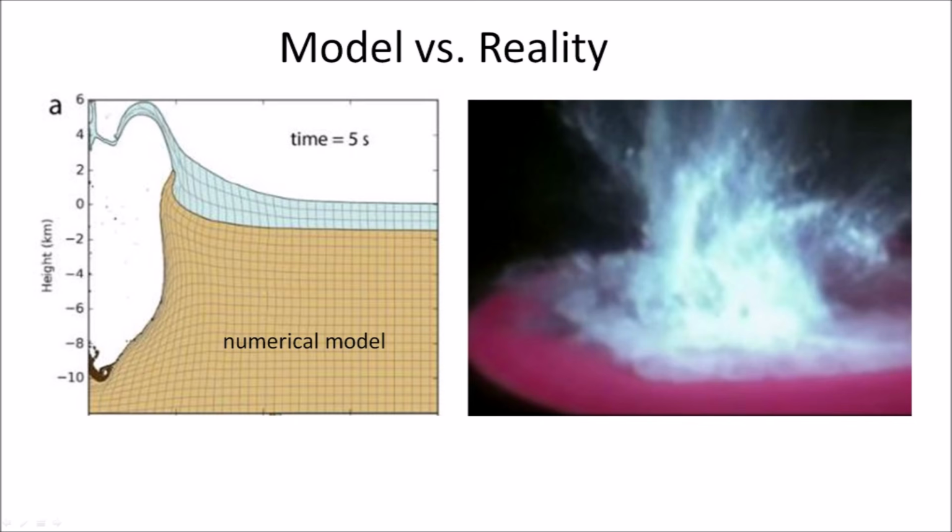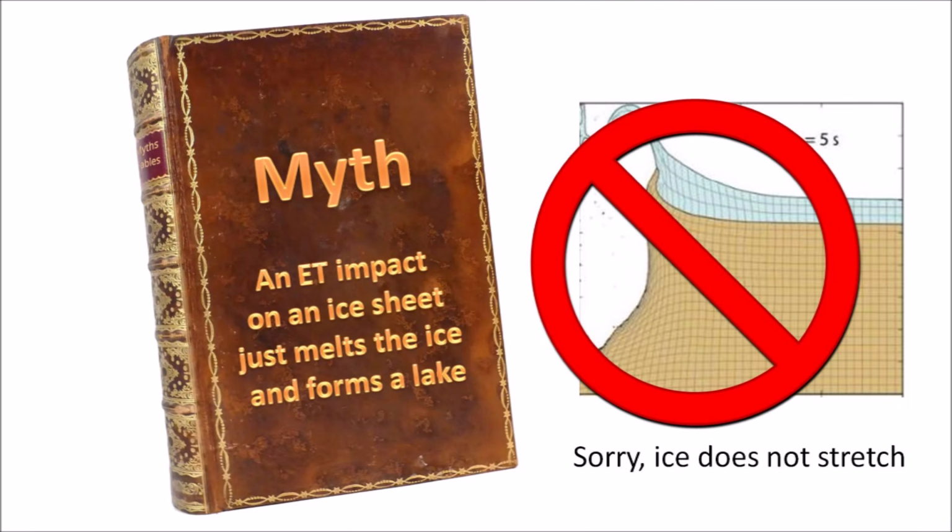The ice does not stay in place to melt and form a lake. If an extraterrestrial impact on an ice sheet just melted the ice to form a lake, then no ice would have been ejected to form the Carolina bays. Fortunately, we have the experiments from Professor Schultz that show us that this is just a myth.